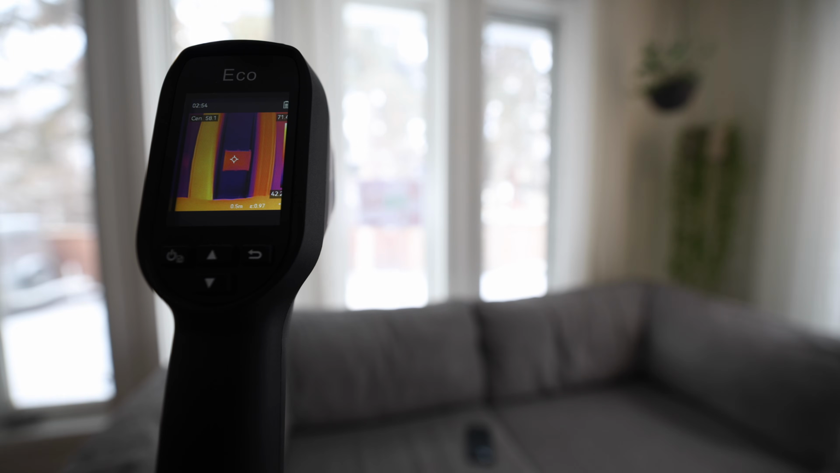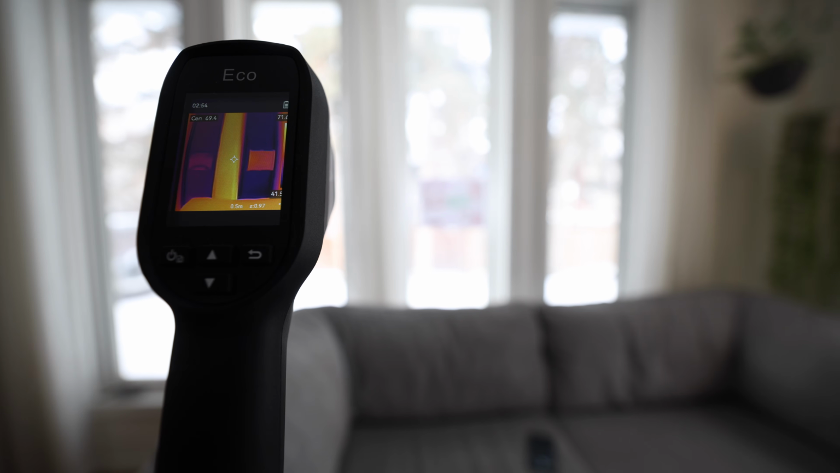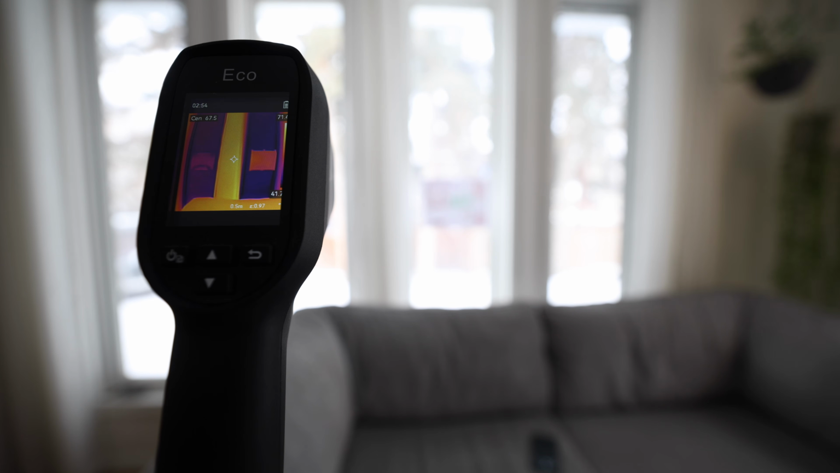So there you go. I always wondered, does that window insulation stuff work? It actually looks like it works pretty good.